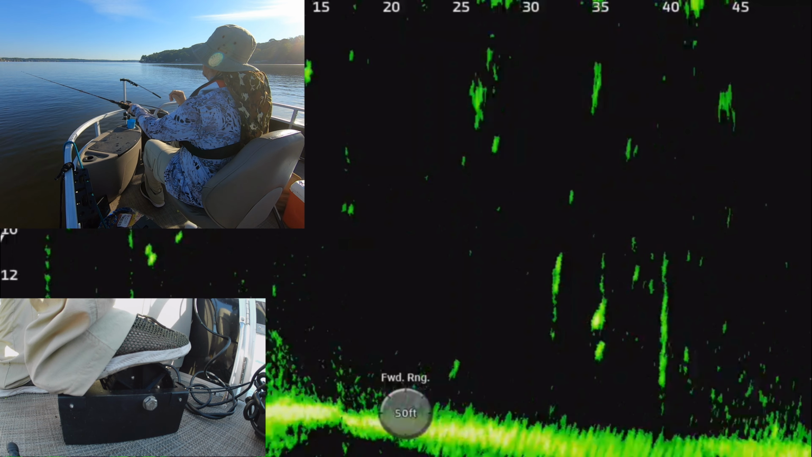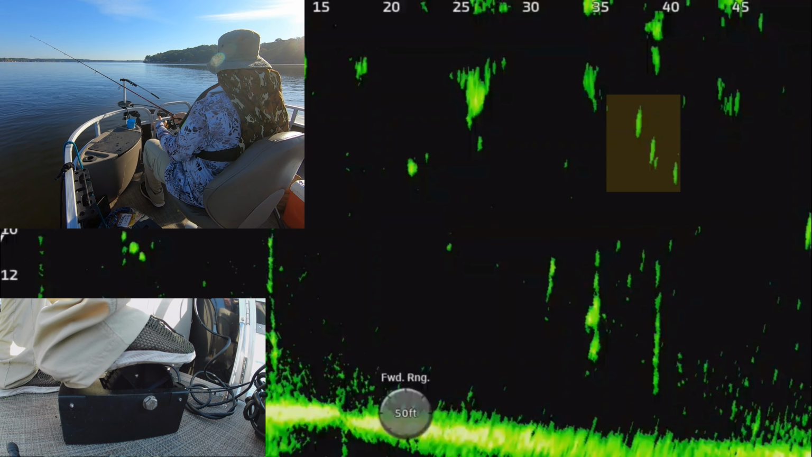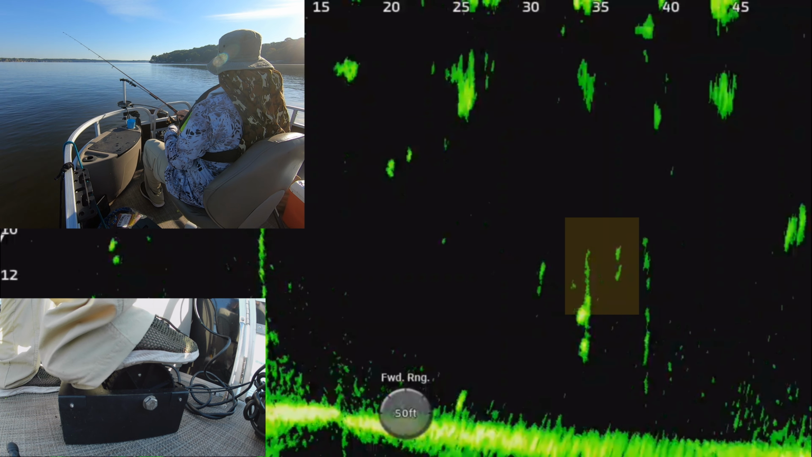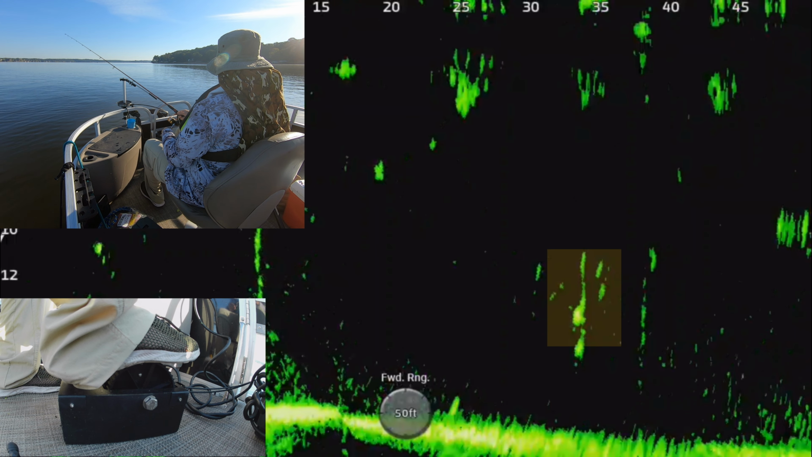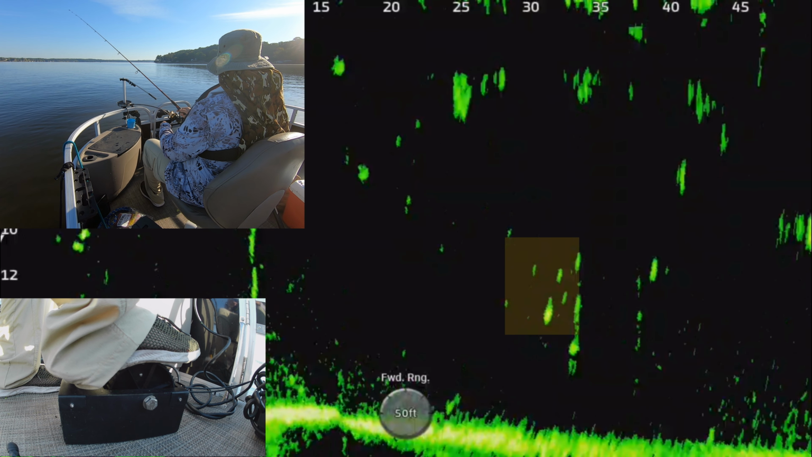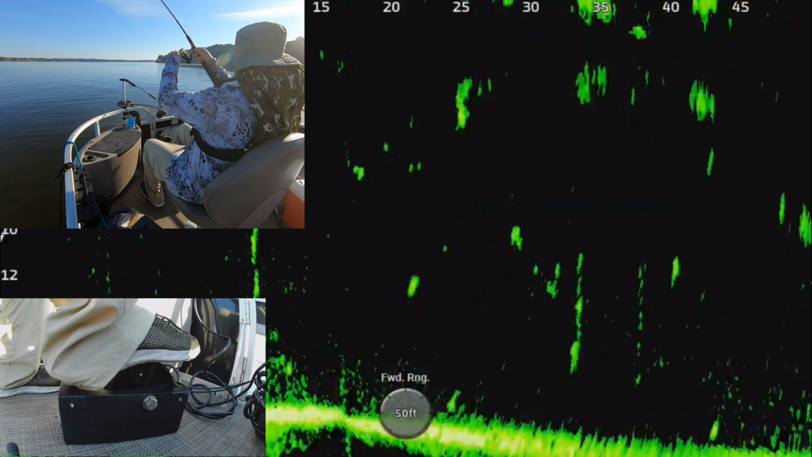And he kind of got hung on it for a second. I think he was on the other side, so when I set that hook, I was pushing him against that tree, and so he got stuck on it for just a second there. Here's another one. Oh, I bumped him. He got scared, and then he smacked it.